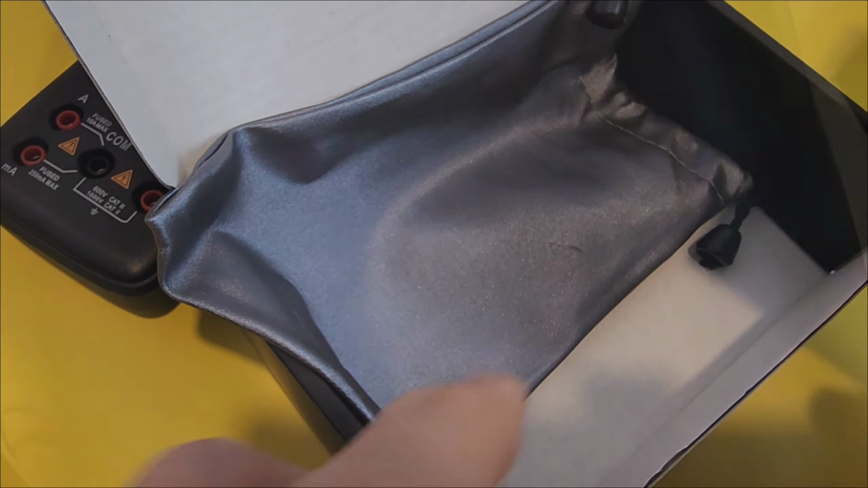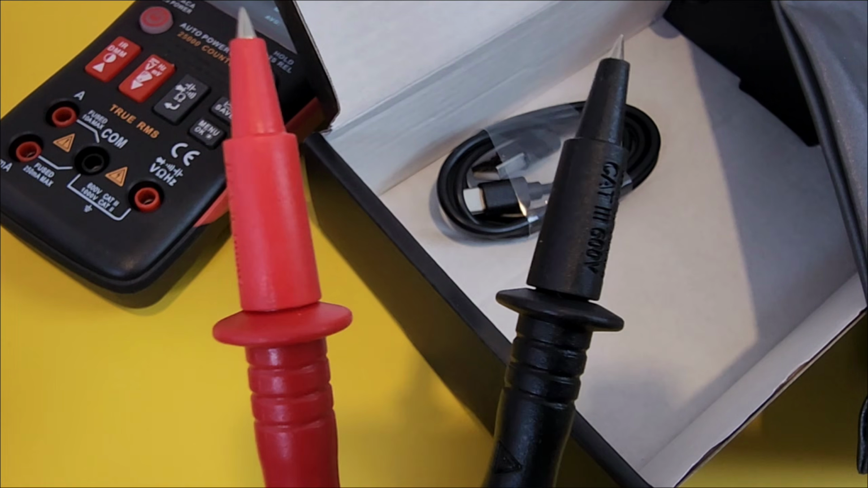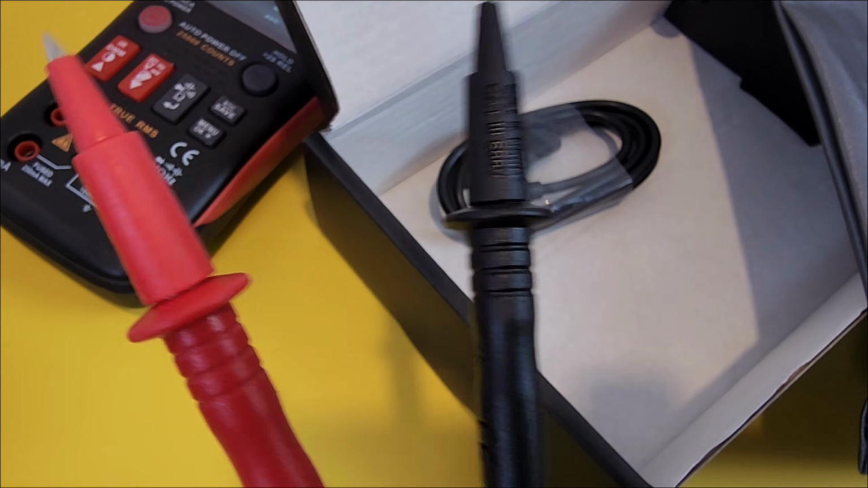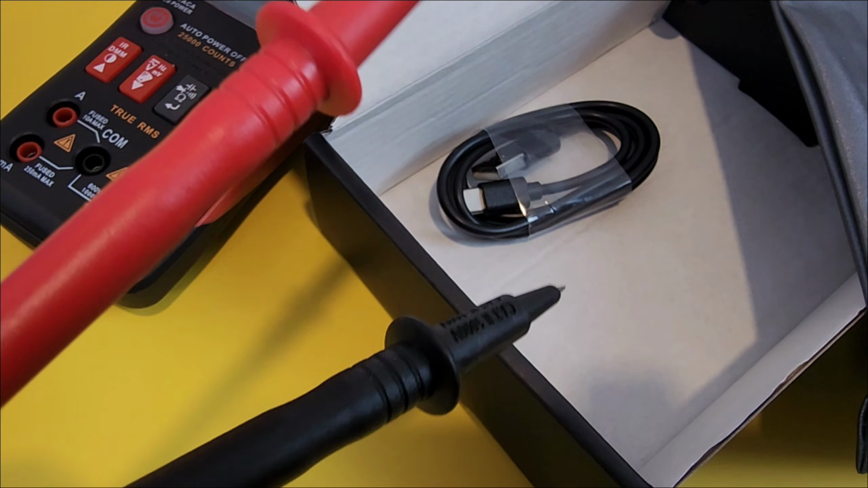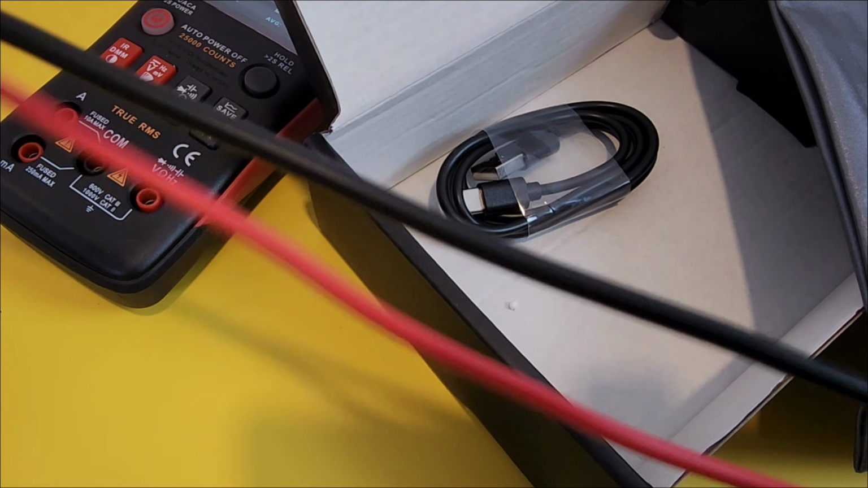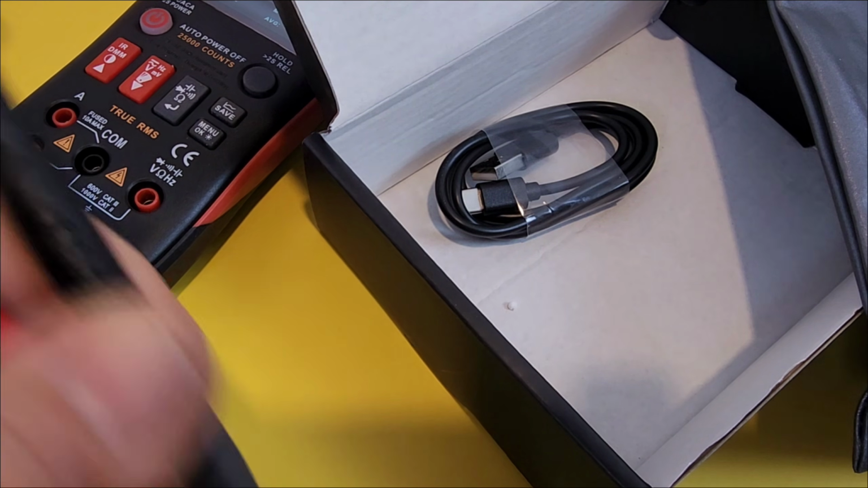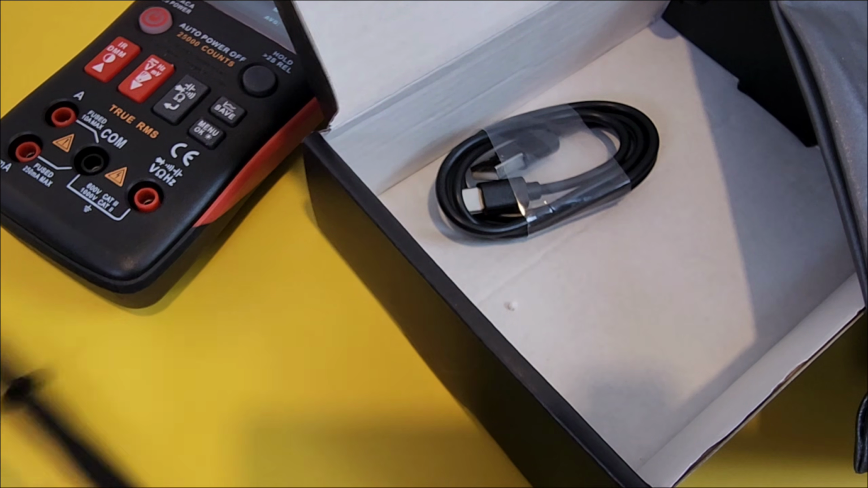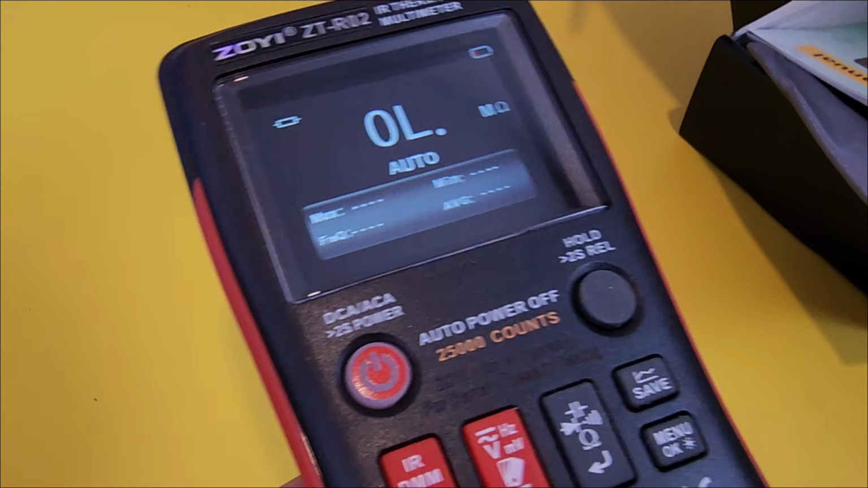Great looking user manual. Here we get a nice pouch. We get our USB charger, USB-A to USB-C. As well as you get 2 test leads, positive and negative. Cat 2, 1000 volt, Cat 3, 600 volt. They have nice finger guards. Not bad strain relief. They are not silicone, just your standard PVC, but you know, your generic test leads, and you can always upgrade these down the road if you want to.